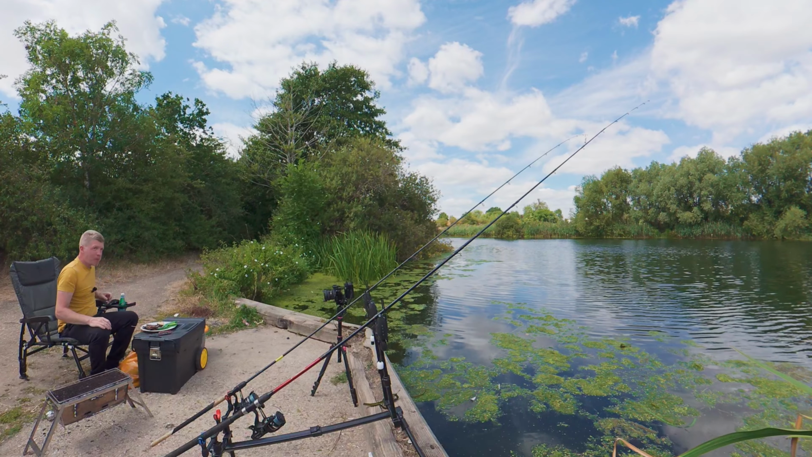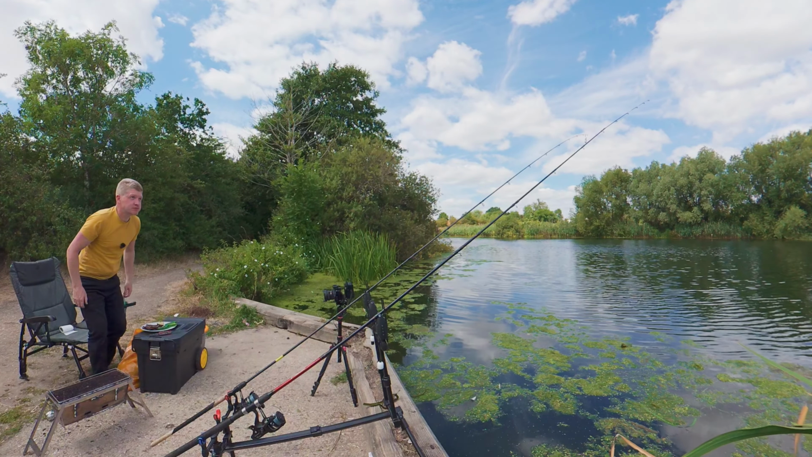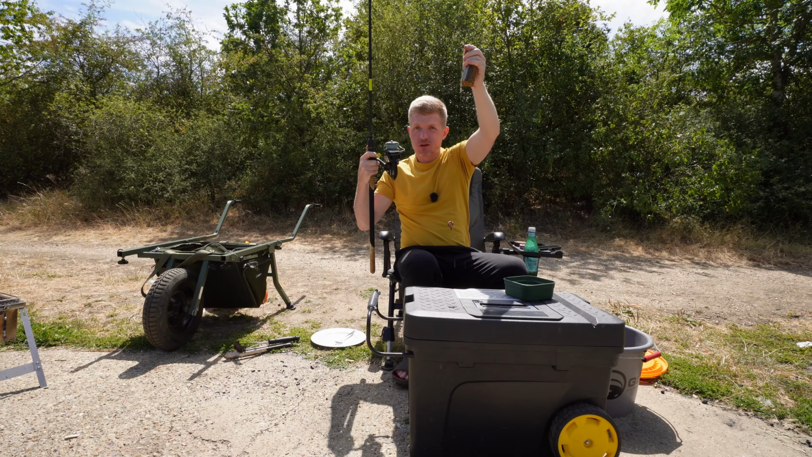Got a bite? Got a bite, guys? Let's give it another cast.